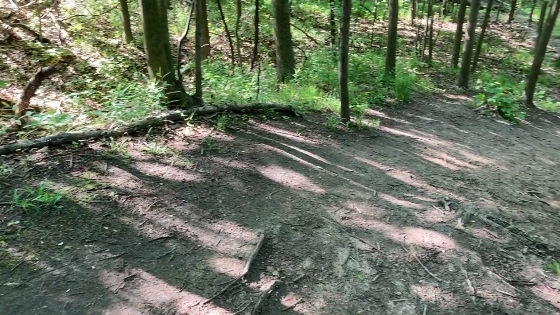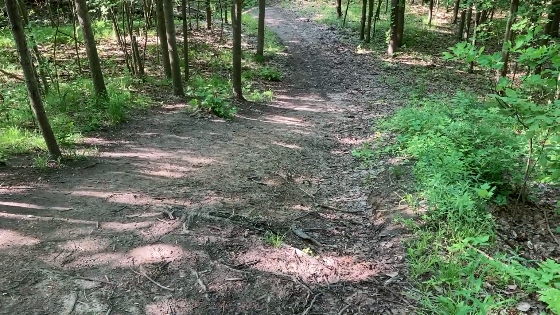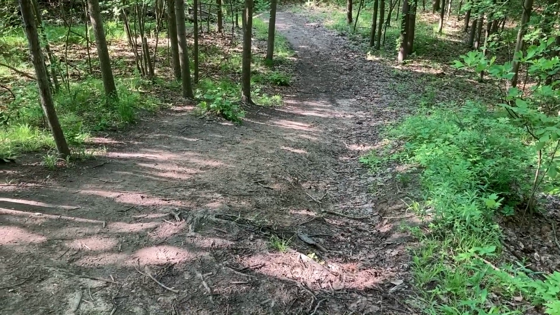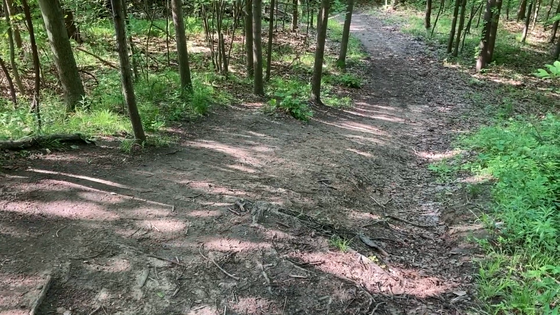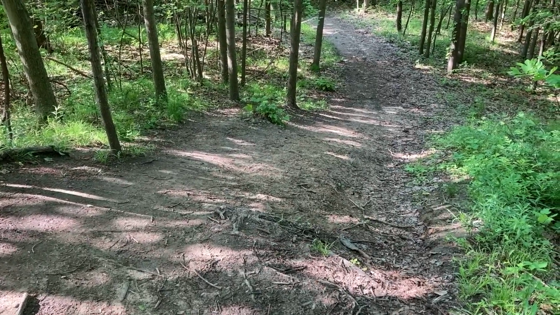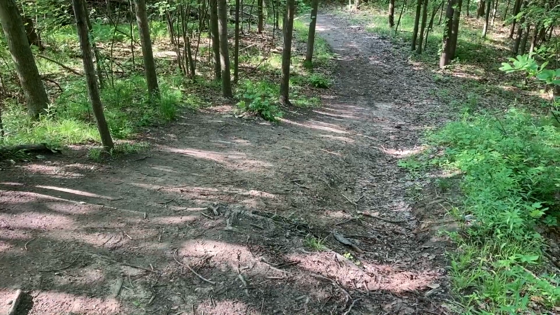Of course, that means I have to take the steep path back down this time, and the trick that I learned when cross-country skiing is to go sideways. So instead of going down facing forward, where you might fall forward, you go down sideways, you have better grip on the path as well.